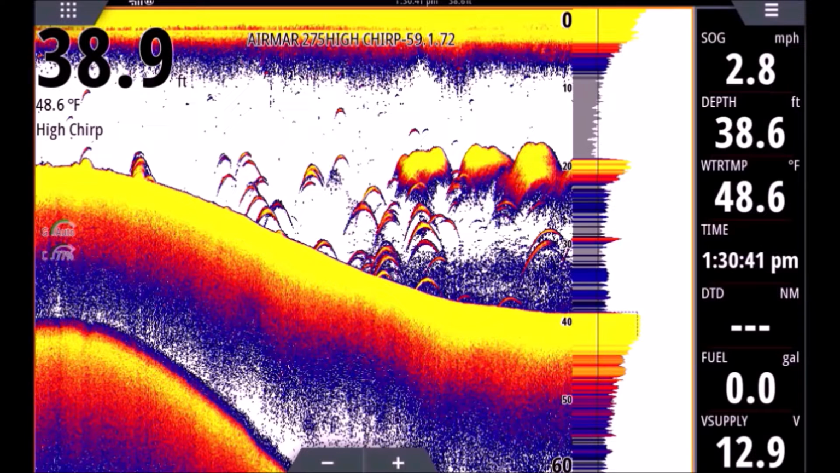Something to really pay attention to. All right, our arches are really pretty. They're almost perfectly symmetrical. That means our transducer is set up properly. If our transducer is a little crooked, or if it's tilted up or down too much, we'll get half arches, like check marks. So here we have nice full arches, so we know our transducer is nice and level. So we have our bait schools here, we have our arches.